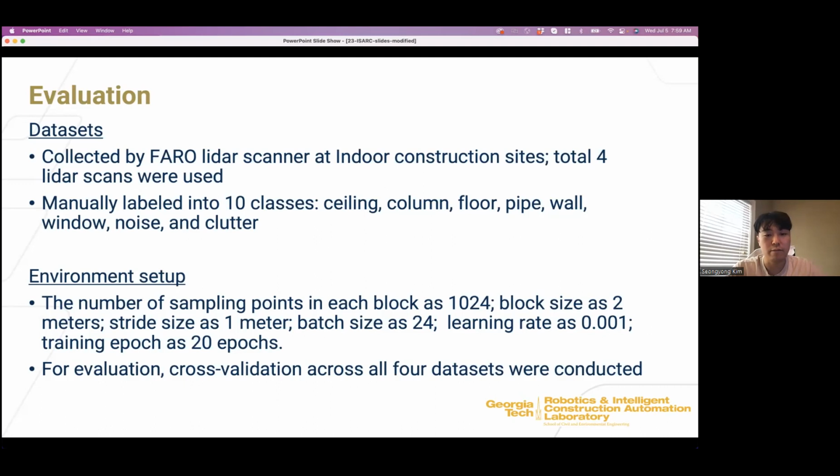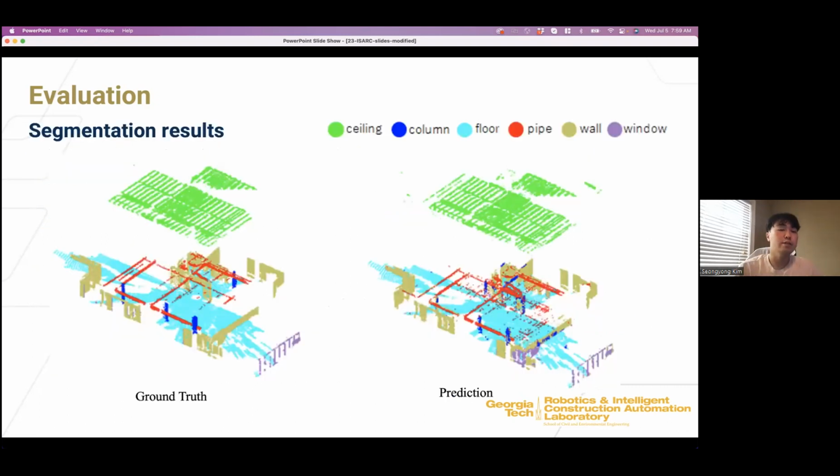We use a sampling point number of 1024, and the block size is 2 meters. And for the evaluation, as we only use four scans of the data set, we use cross validation.